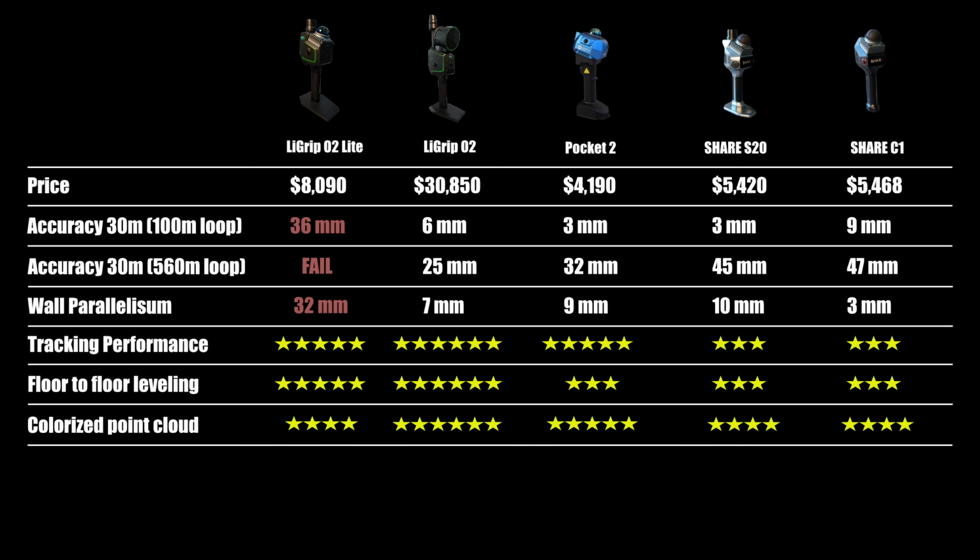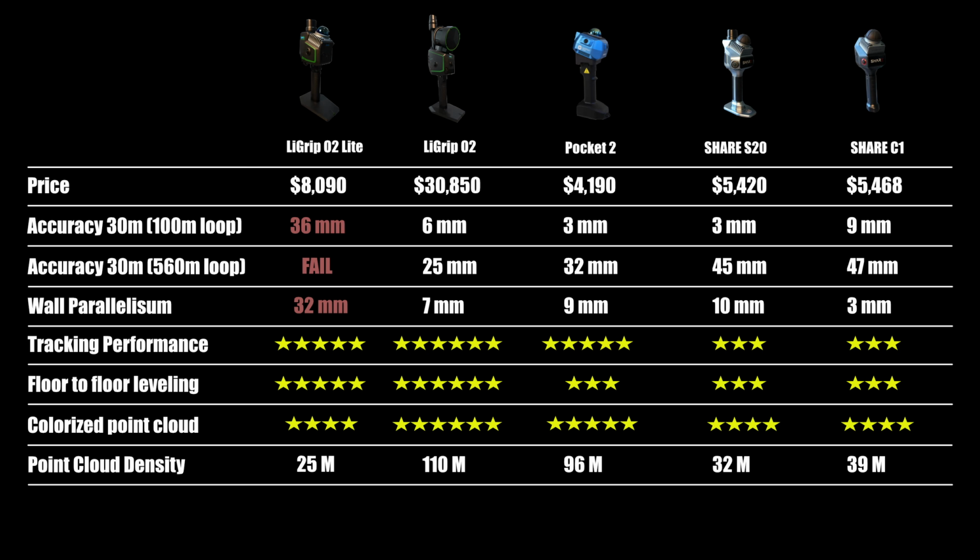For the colorized point cloud, the quality is on par with the SHARE scanner, though the O2 still delivers the best overall result. Here's the point cloud density from the 3-floor house scan. The O2 Lite produced the lowest output, while the Pocket 2 generated nearly 4 times the point cloud density.